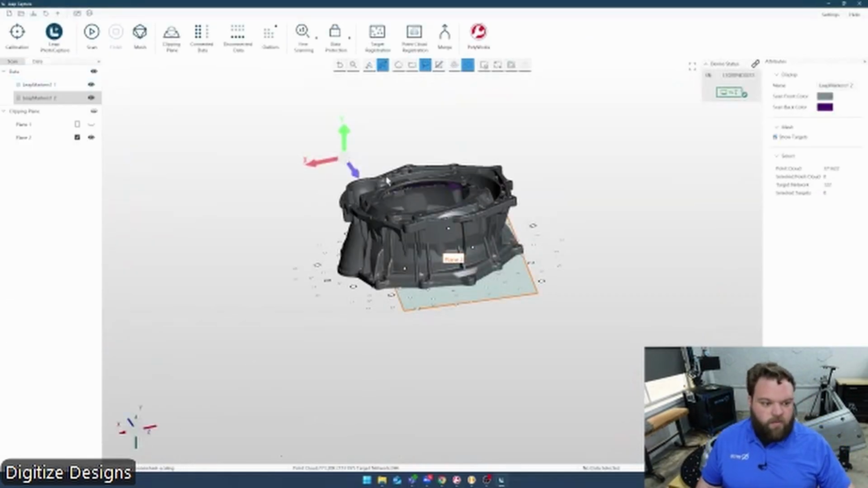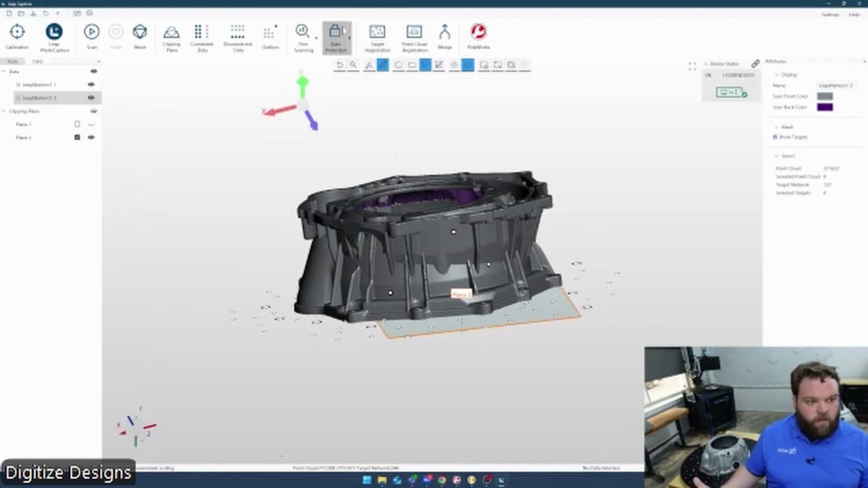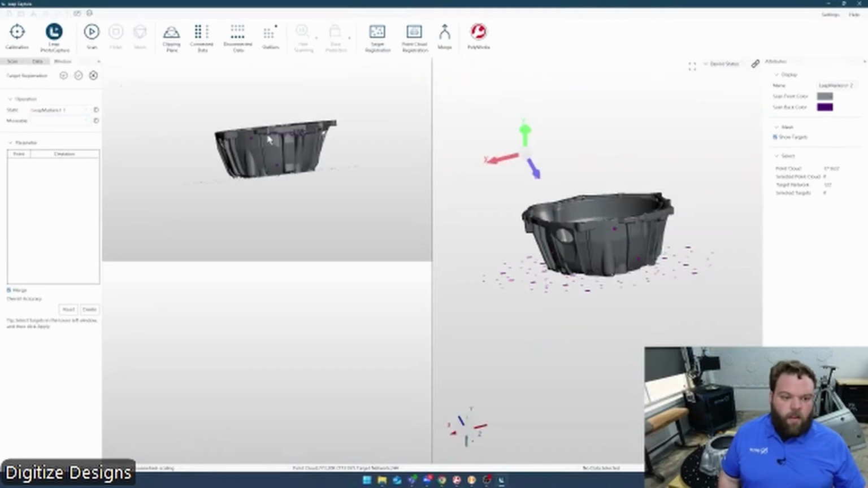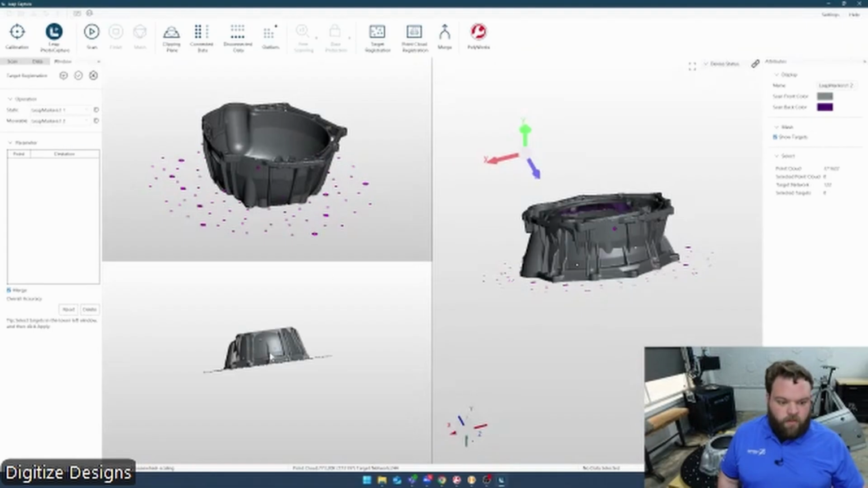Now I've got these two sets of data that are not aligned, but I've got a couple of different ways I can align them together. I'll show you target registration on this one, and we might switch it up for the next. Since I've got a few targets on the sides of the part that were seen in both scans, I can do a target registration. That will allow me to align this scan with this one just using the targets on board.